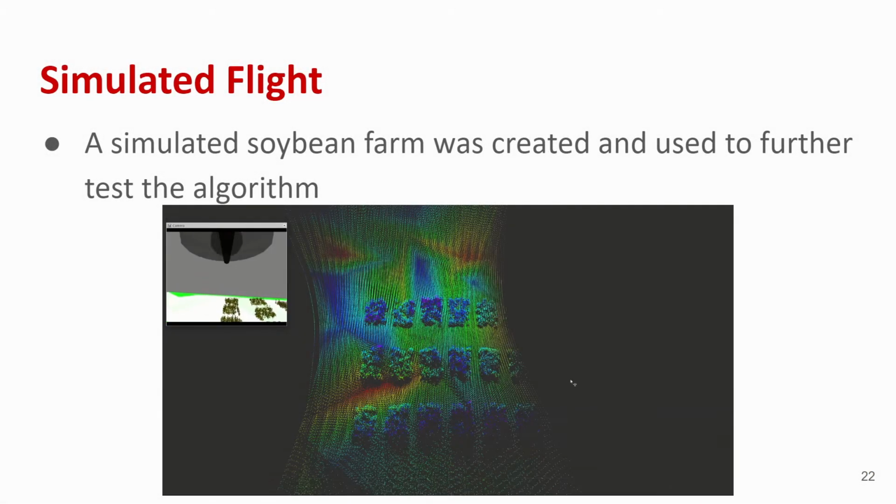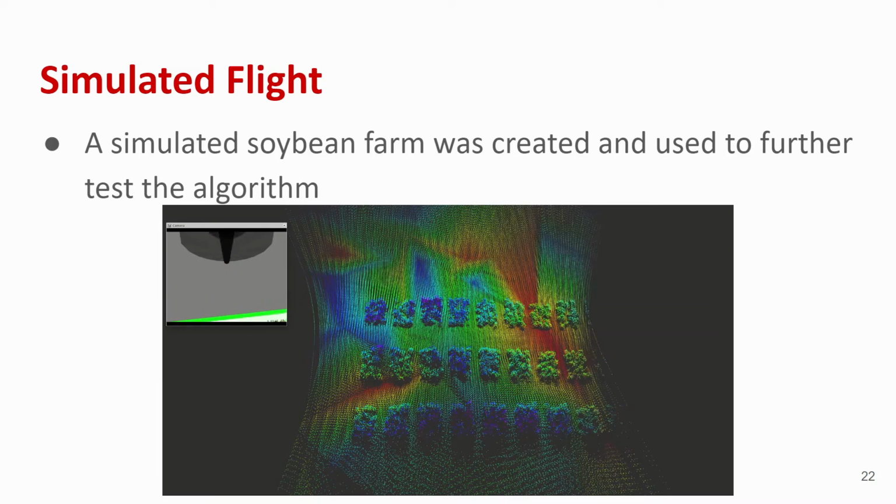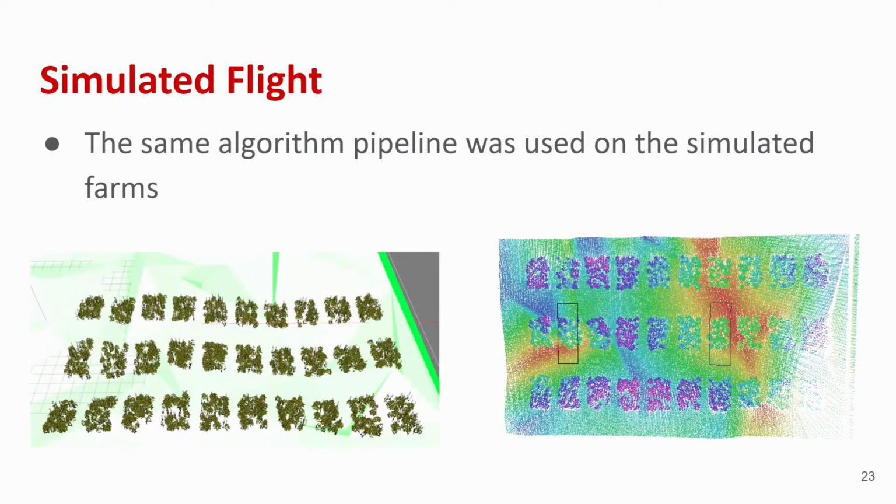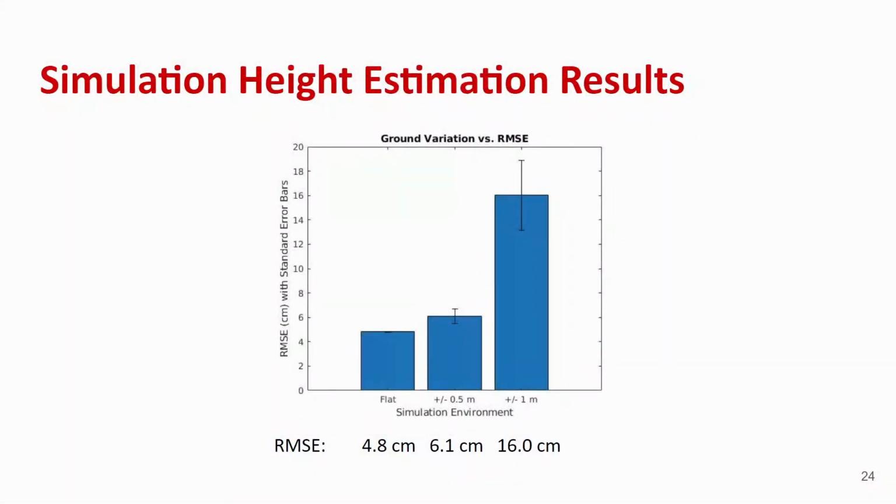Here we show the map building of the virtual farm. The RGB scale of the LiDAR points correspond to their Z values. This also helps highlight the variation of the ground model. The same height estimation pipeline discussed previously is used for the simulation. The left image shows an overview of the virtual soybean farm. The right image shows the point cloud map after the first stage of the algorithm, once all the data filtering has been completed. We performed the height estimations on 3 different virtual farms.